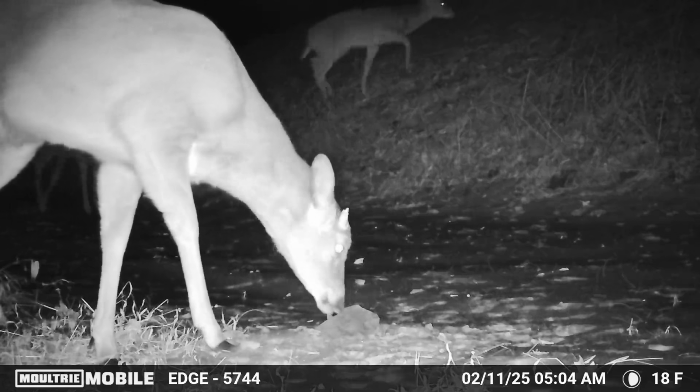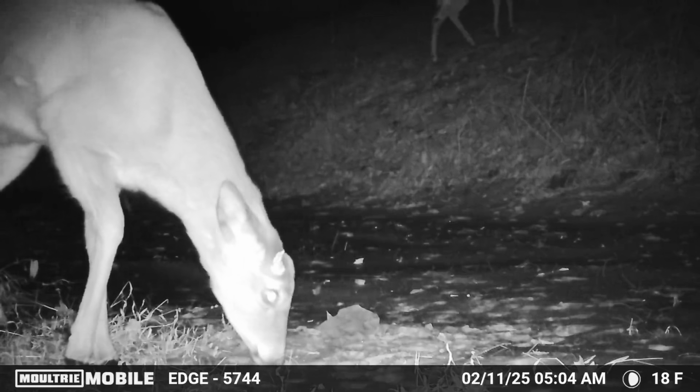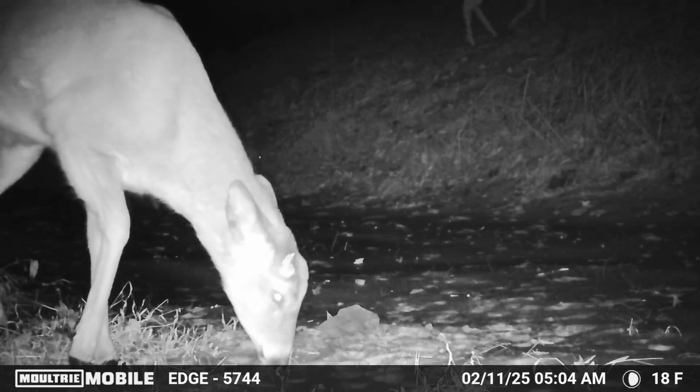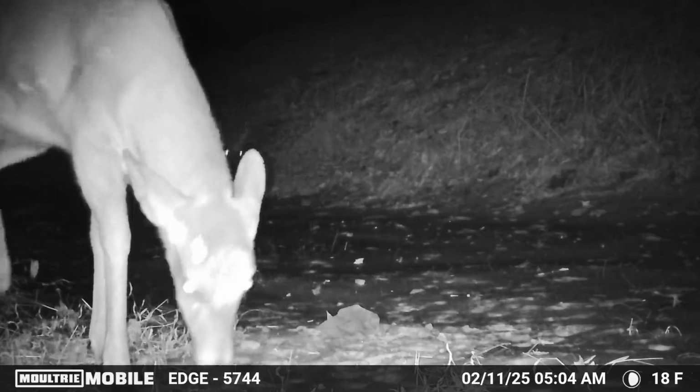But there's actually 3 bucks here in this video. That one up on the hill is a small buck. This one right in front of the camera is a small buck. And there's another one coming out right behind this one. Right there, you can just see his head come up. That is also a small buck.